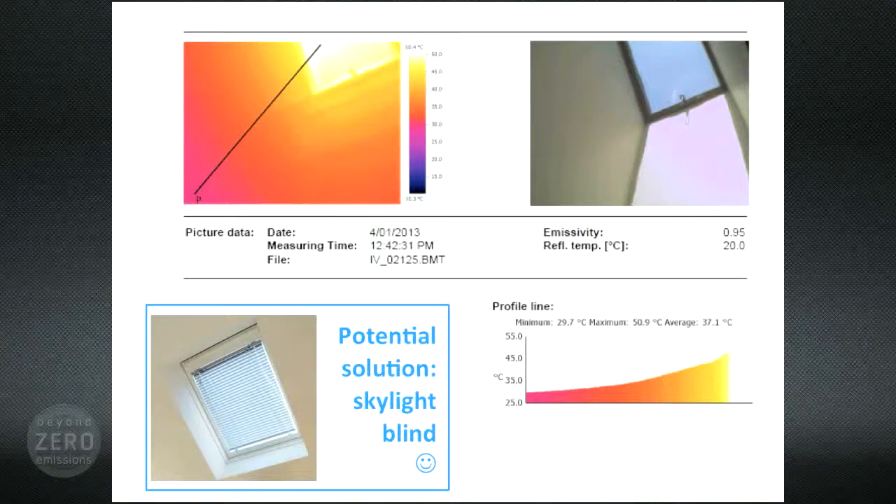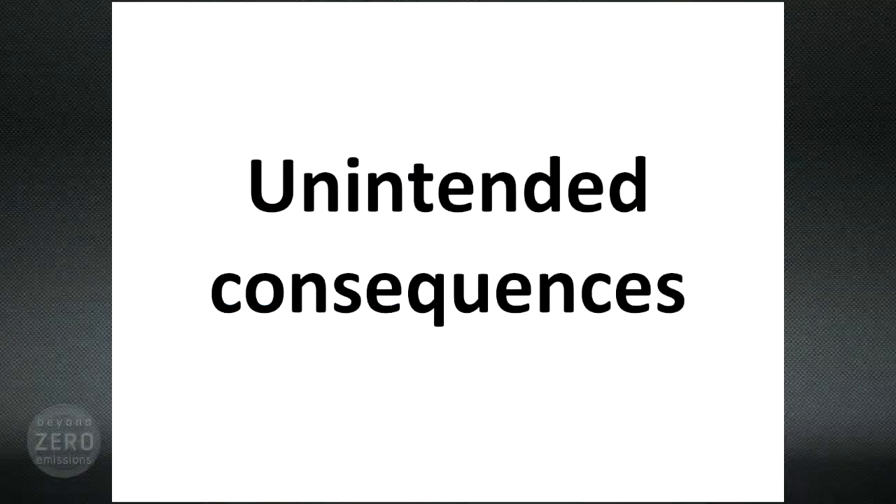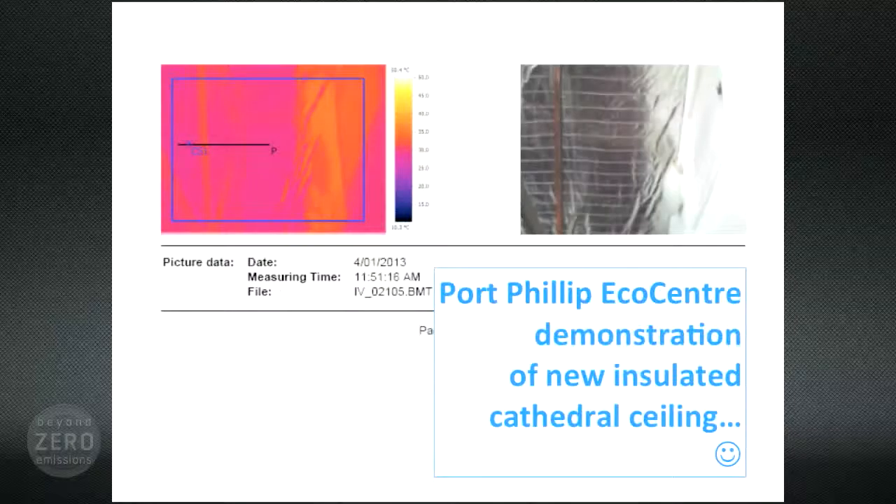Sometimes we do things with the best of intentions, but then they backfire on us. A number of years ago, the Port Phillip Eco Center down in St. Kilda wanted to showcase some newer type of ceiling insulation, and it's shown here, keeping out the summer heat. But to showcase this insulation, the renovators created a cathedral ceiling. But what they might not have thought about was that in creating a cathedral ceiling, they also created two new